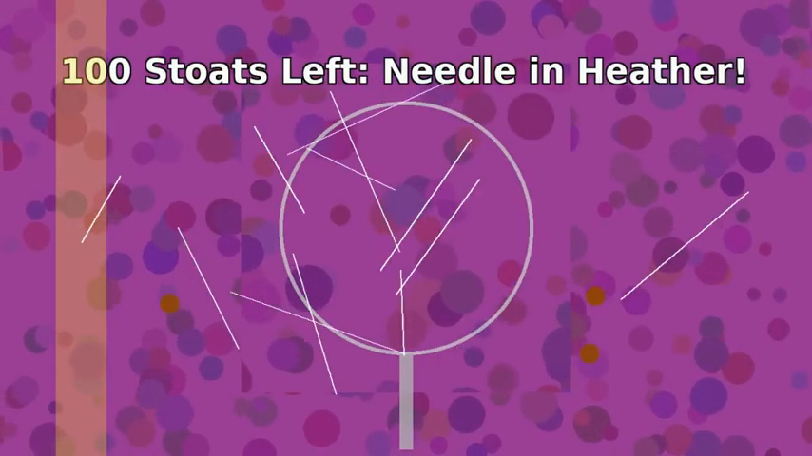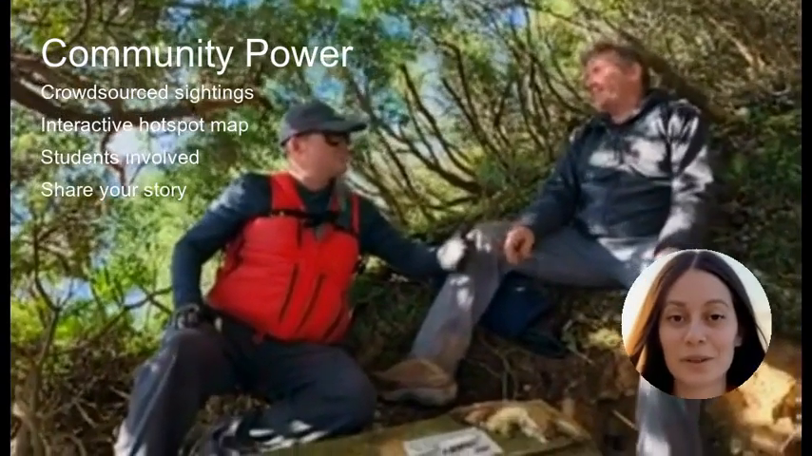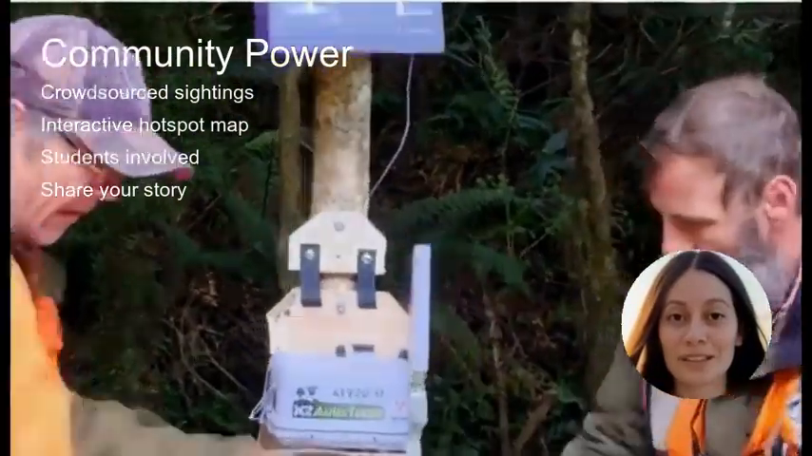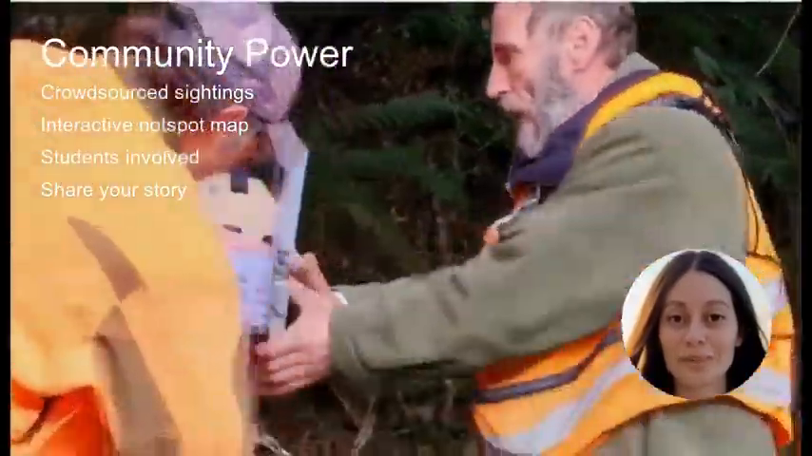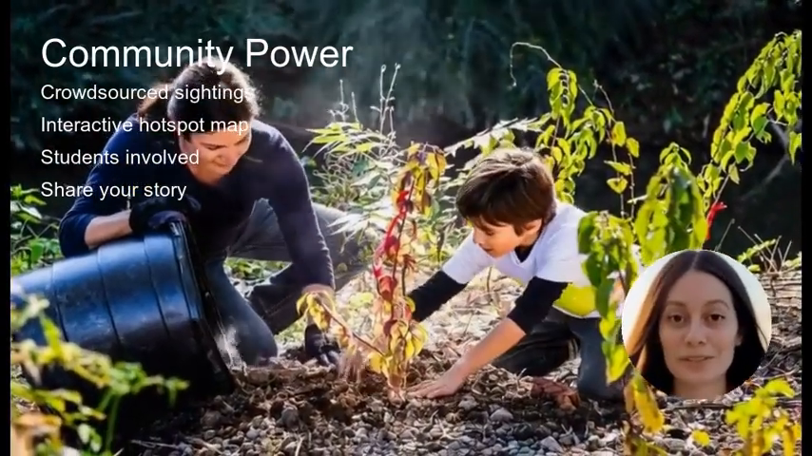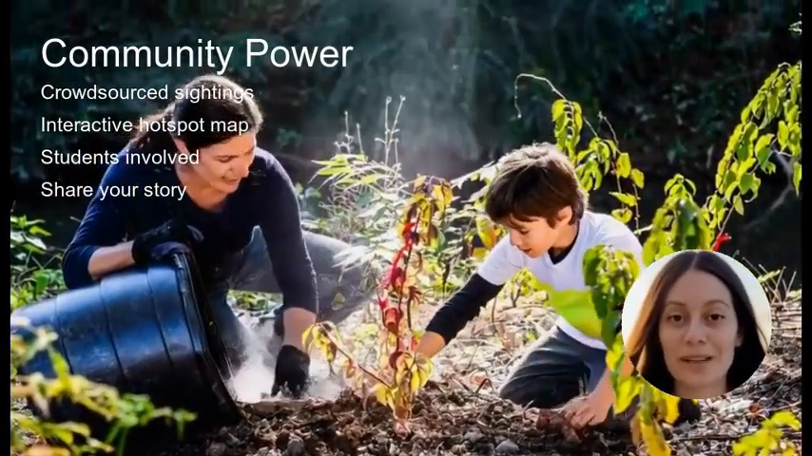Stoats are tiny but mighty invaders. They dart through the heather like ghosts, yet technology has finally given us an edge. This fight is not just about one island. It's part of a broader crisis where invasive species threaten ecosystems everywhere.